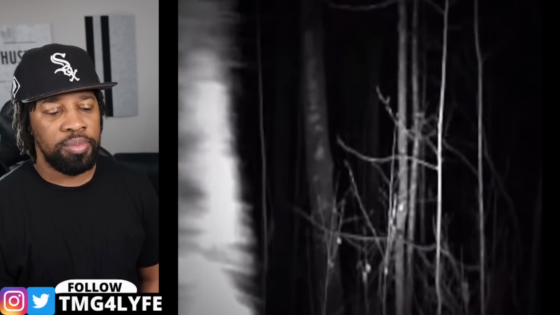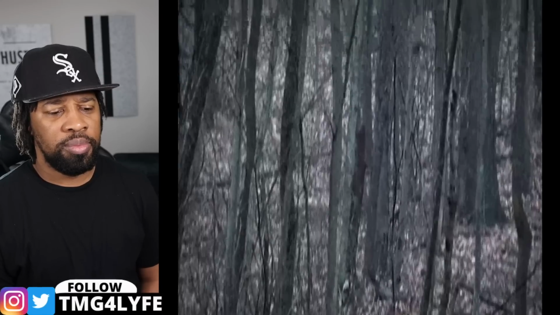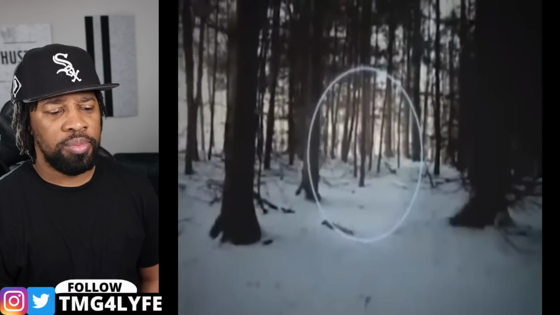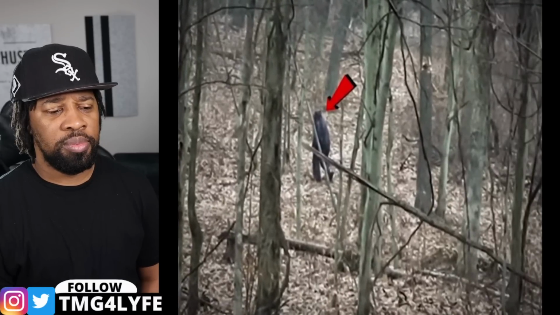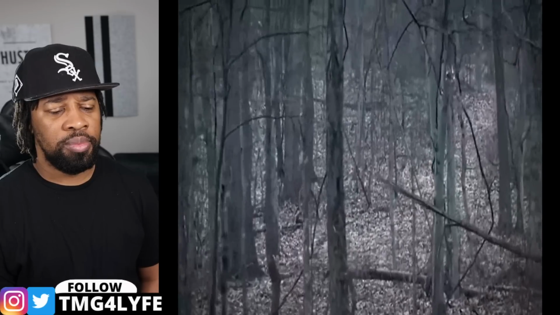Between the tracks, the video, and the hair samples, it appears that we have evidence of the existence of a Bigfoot-like creature in Alberta. They aren't releasing any more information on the matter yet, mostly to keep wild conspiracy theorists away until a proper examination can be done. But for now, all we can do is believe.